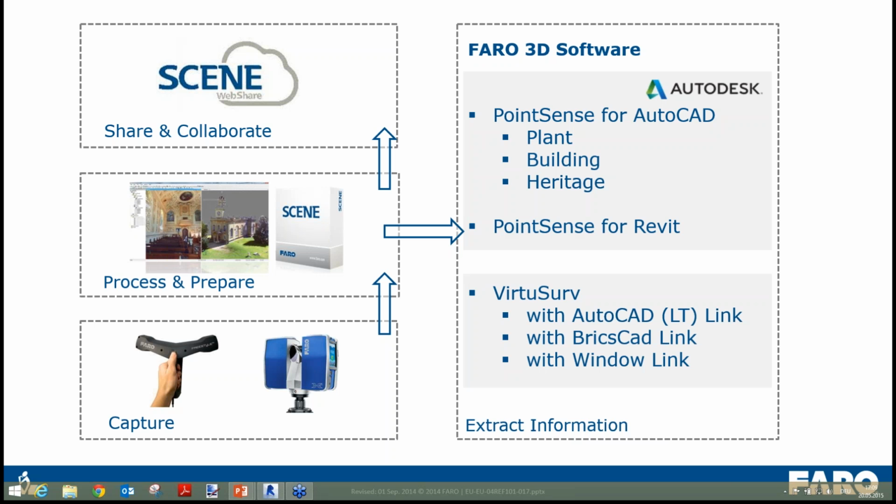Next to these plug-in solutions, we already offer VirtuSurv as a standalone product. This software provides several links into other CAD packages, AutoCAD, as well as a generic Windows link to send into any other Windows software. But today,